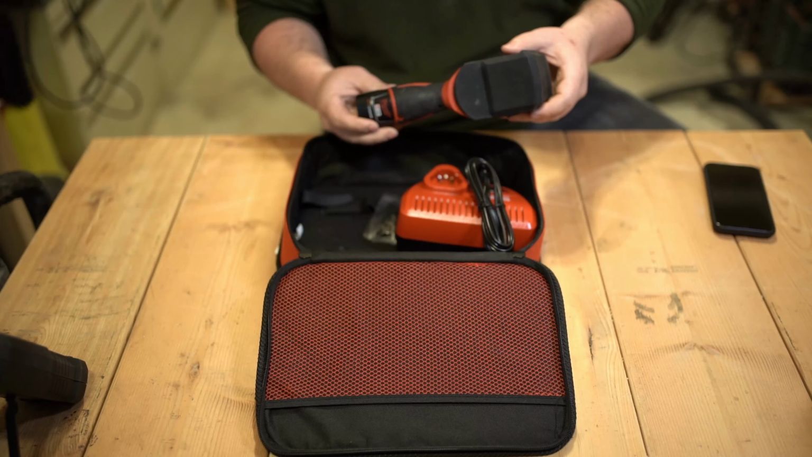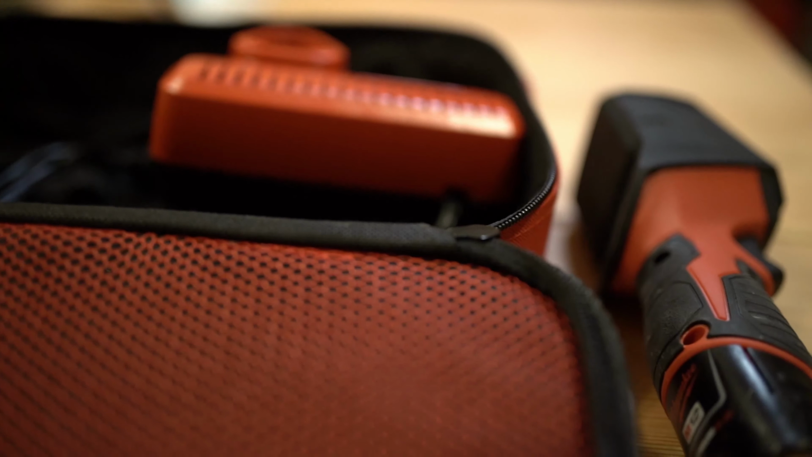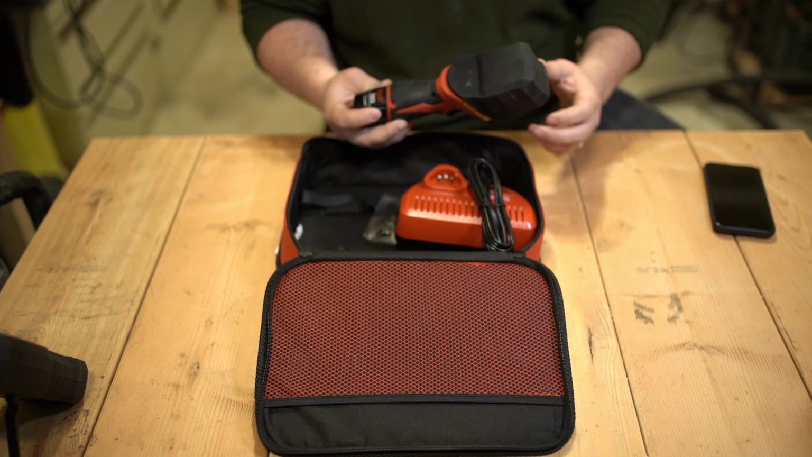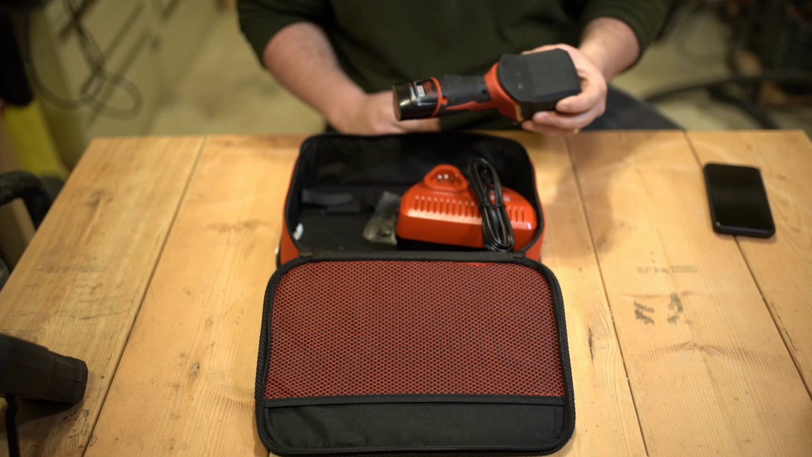Overall, this little M12 thermal imaging camera is a pretty nice little unit. I really like that it uses the M12 standard rechargeable batteries. I've got plenty of these on the truck all the time, so I don't have to worry about running out of power or having to recharge this thing. For the most part, I've always got charged batteries.